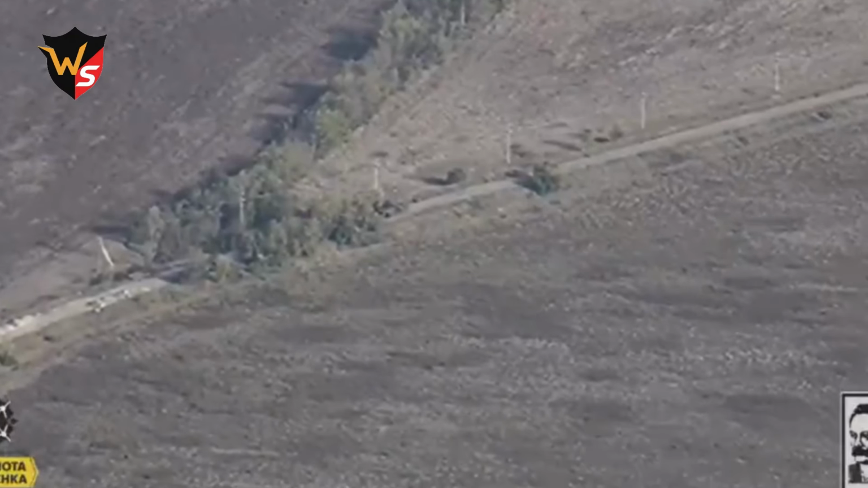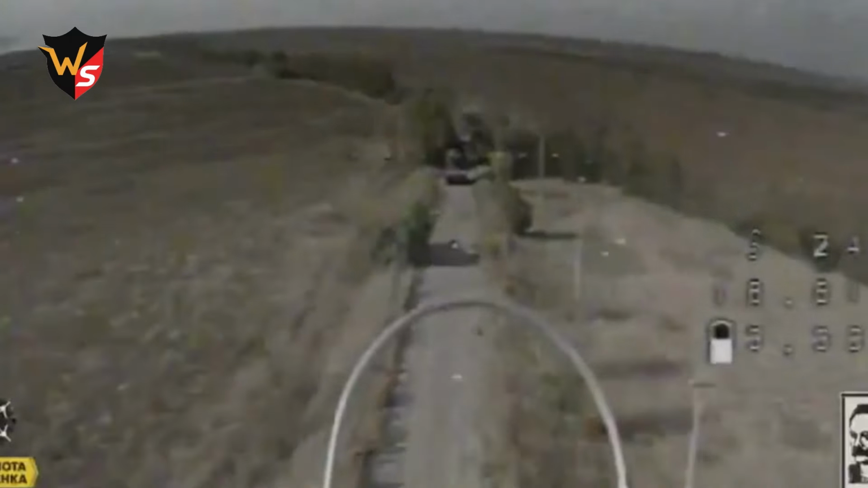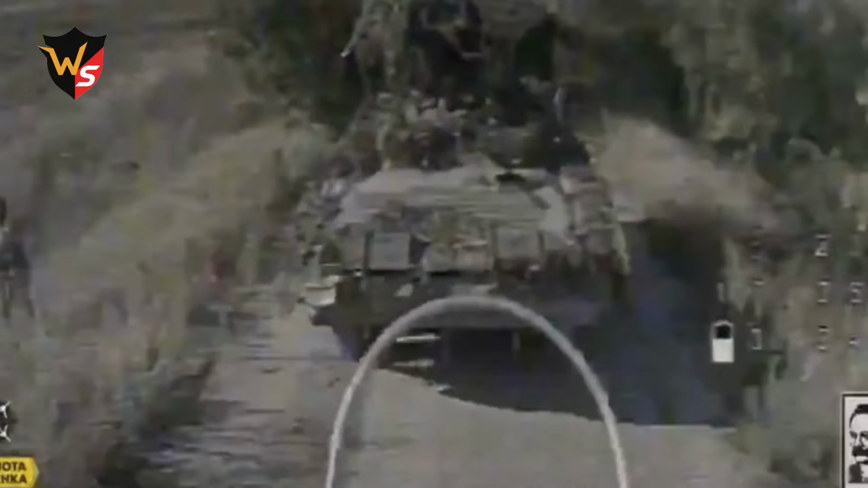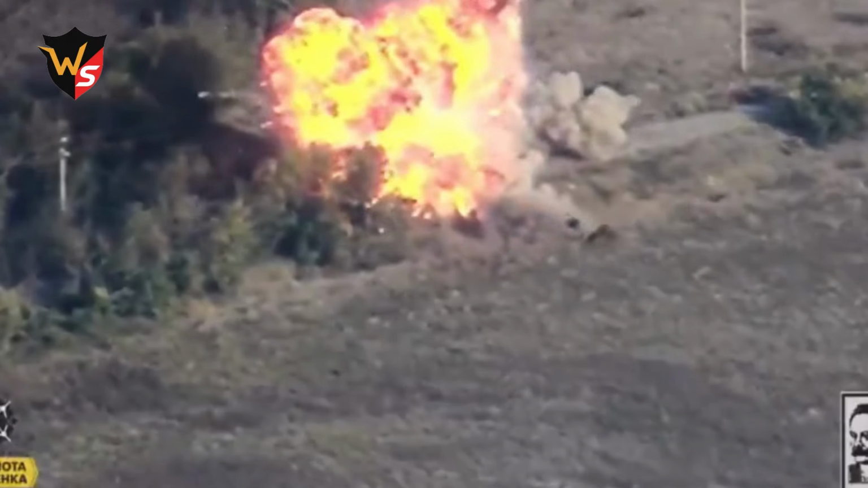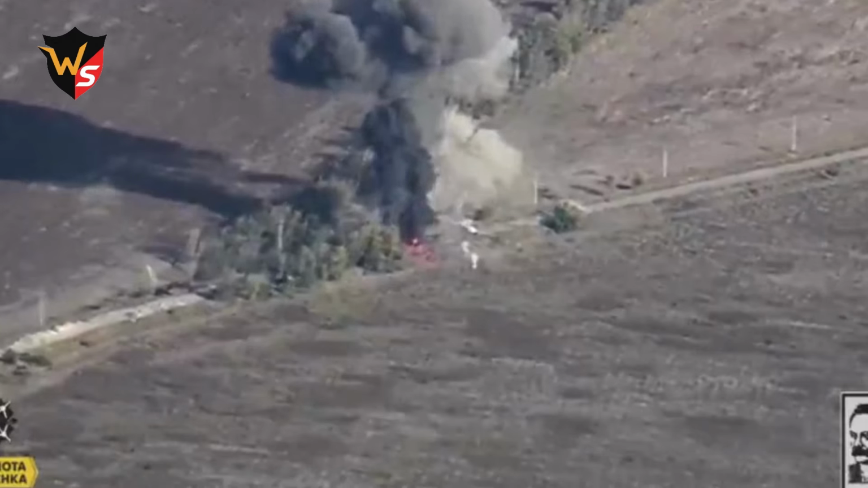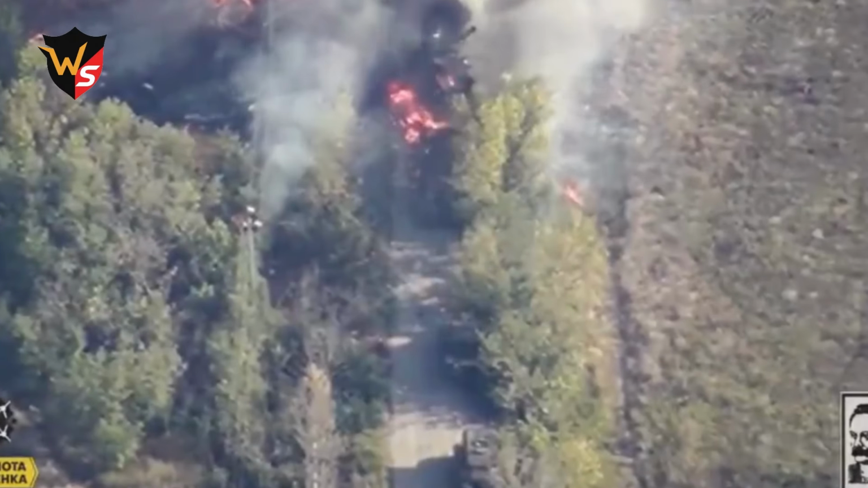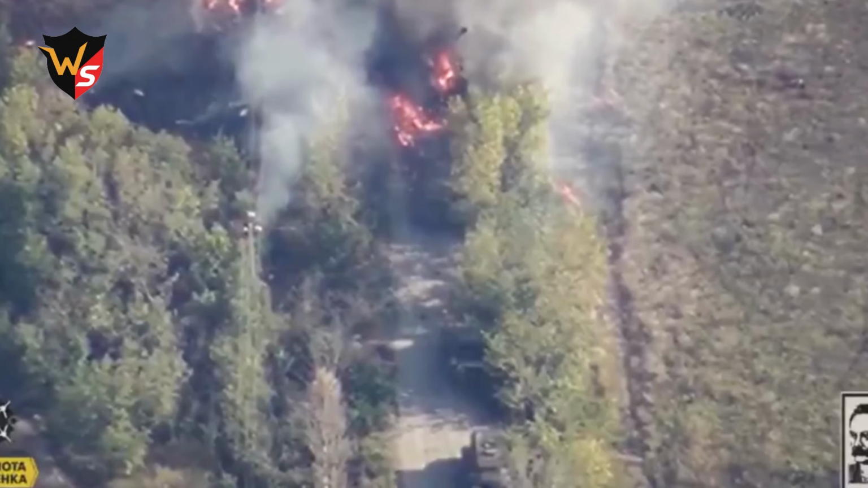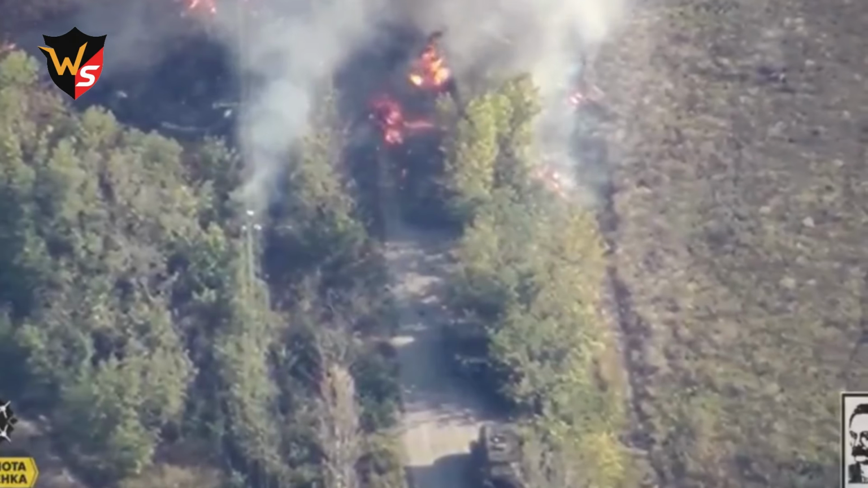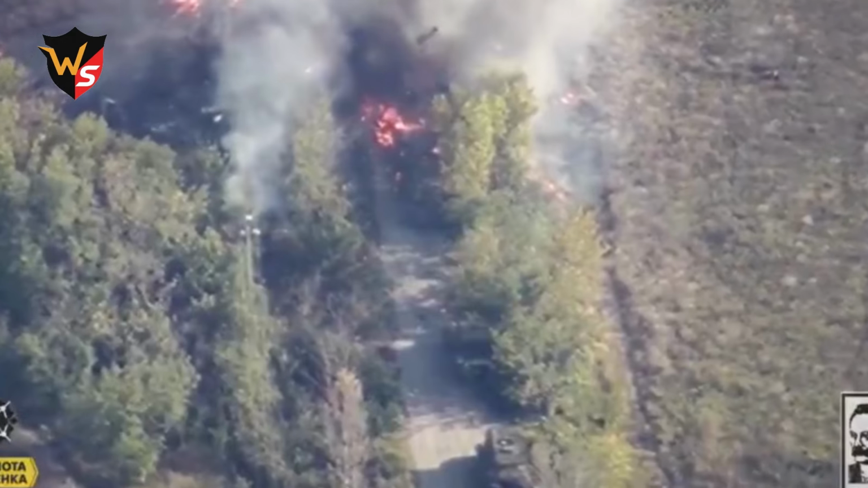The turning point came with HIMARS. Several rockets struck the clustered armored vehicles, and within seconds, multiple machines were engulfed in flames. Ammunition ignited, sending shock waves and smoke across the battlefield, breaking enemy morale. Deprived of armored cover, Russian infantry was left exposed in the open. Some scattered, others retreated, while Ukrainian fire kept pressing. Losses mounted rapidly, and the assault collapsed.